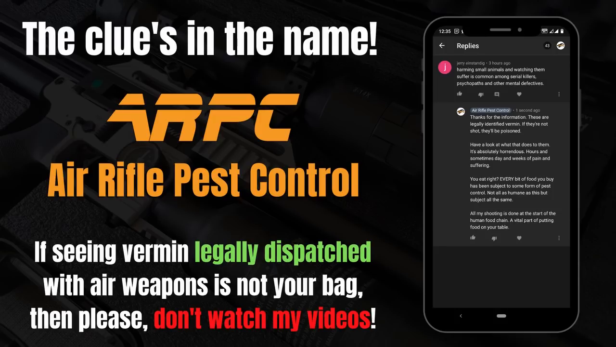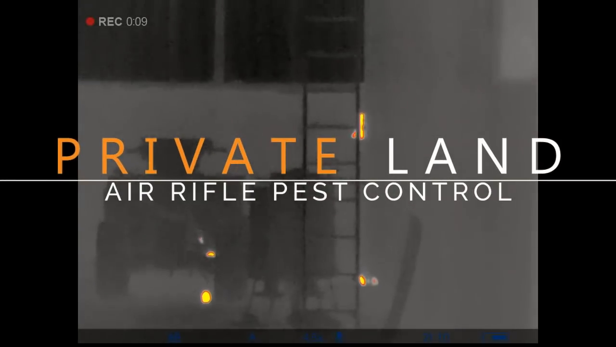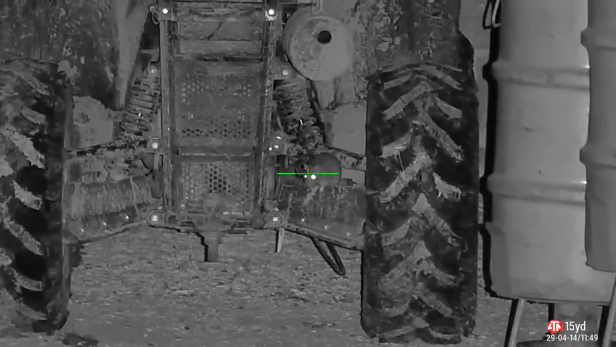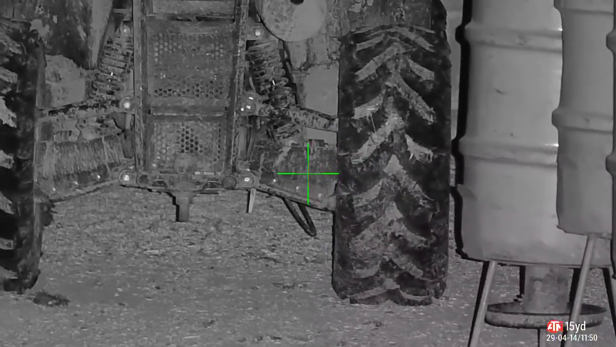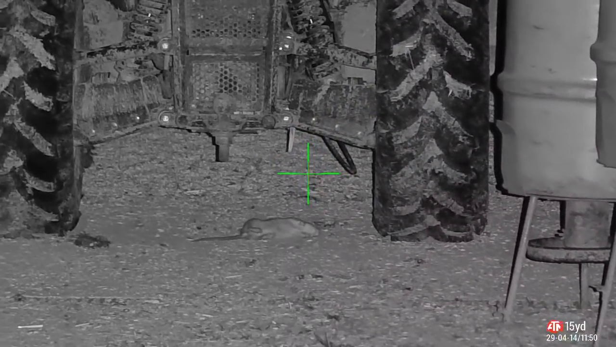Now, let's get some pest control done with air rifles. This is the new shooting permission. It's a group of 3 barns side by side. This room here is the workshop. There's a grain store to the right of that, and then there's an office area to the right of that again. So most of the shots here are done in the actual workshop, in, on and around the machinery. The first one counted for.